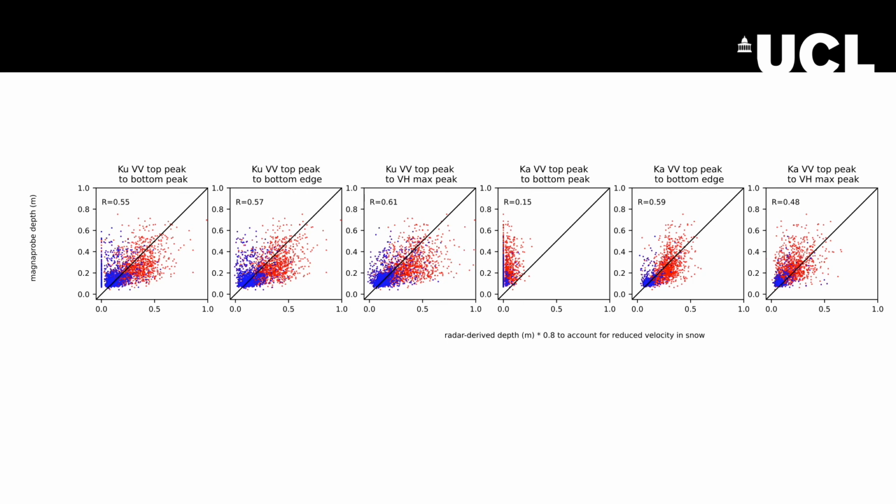So the radar-derived snow depths are shown on the x-axis and the MagnaProbe on the y. The R values are not perfect, and we wouldn't expect them to be because the radar and MagnaProbe data are not gathered perfectly spatially coincidentally, and because we have not been able to perfectly scale the radar for the reduced velocity in snow, because we don't know the exact snow characteristics at every point at which KuKa data were gathered, so they've just been multiplied by 0.8, which is an average velocity for these kind of snow conditions.